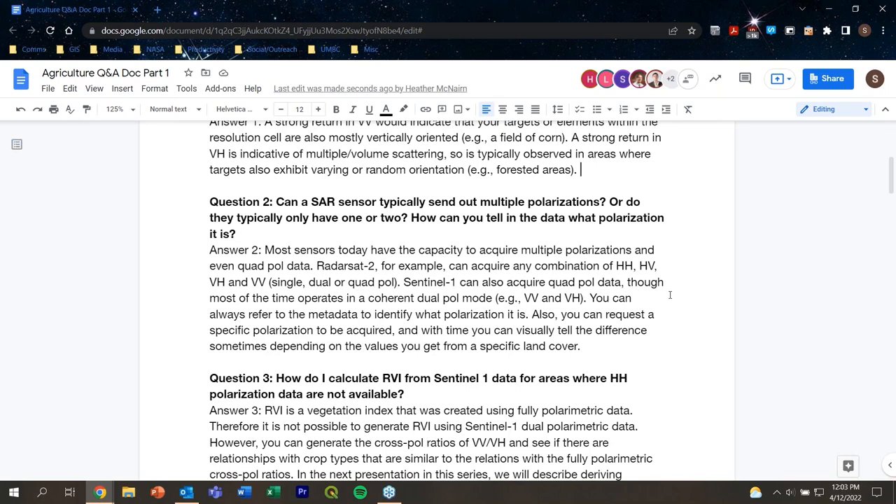In order to figure out what type of polarization you're working with, though, you can refer to the metadata. It's always listed what polarization was acquired. And because you can request a specific polarization depending on the sensor, you'll always know what polarization it is. And it just takes a little bit of familiarity with working with the data. And after you've worked with the data for some time, you can also tell visually between HH versus HV, for example, depending on how much backscatter you get from the target.